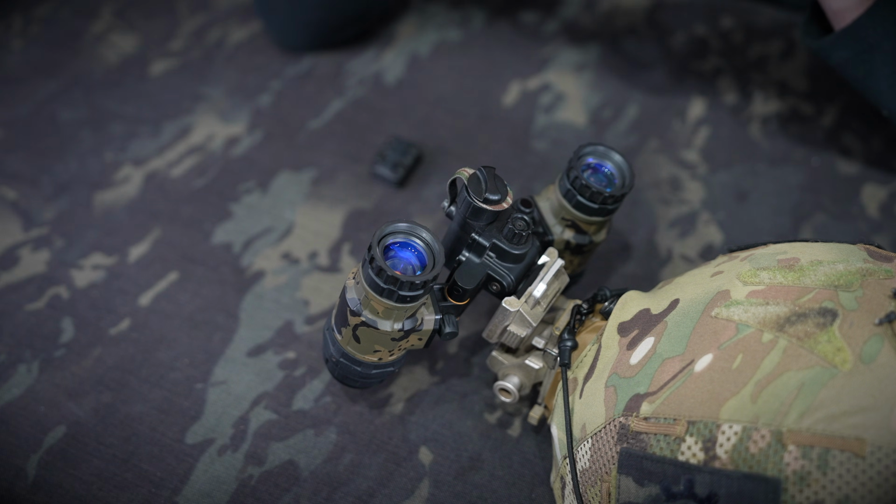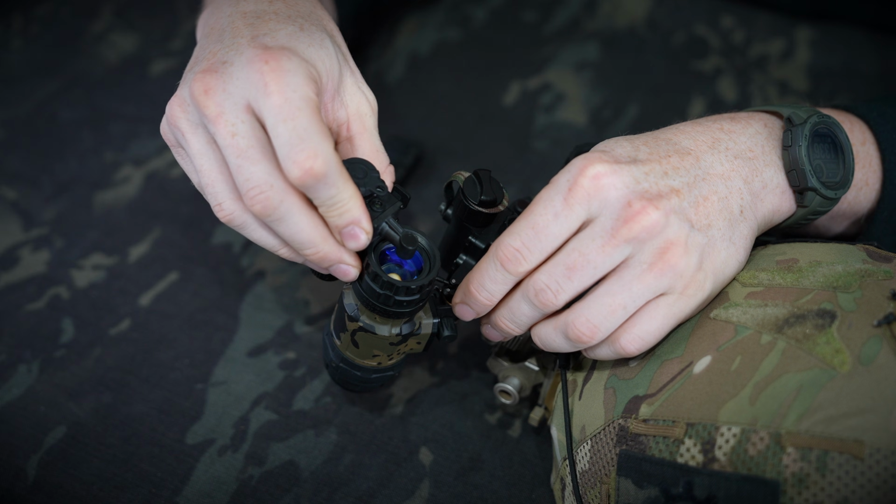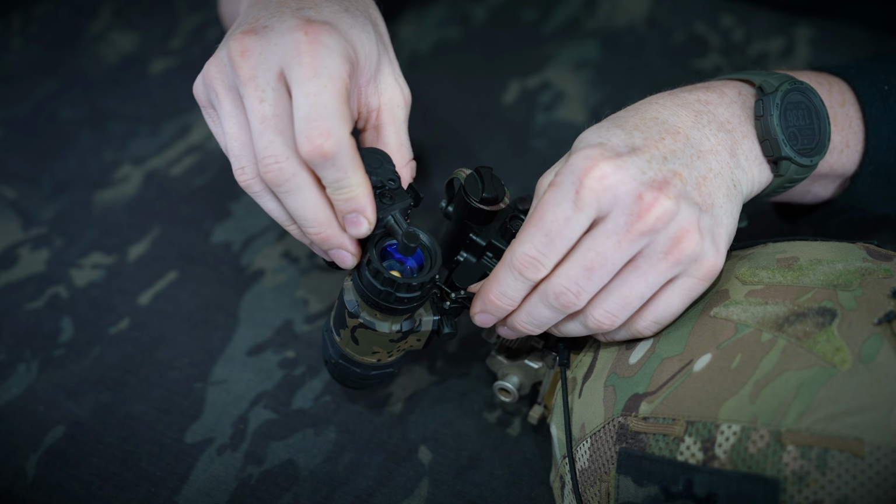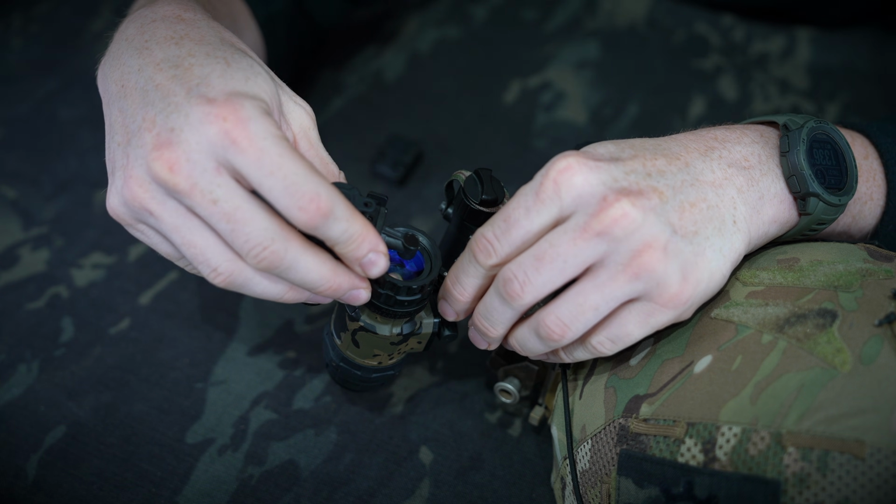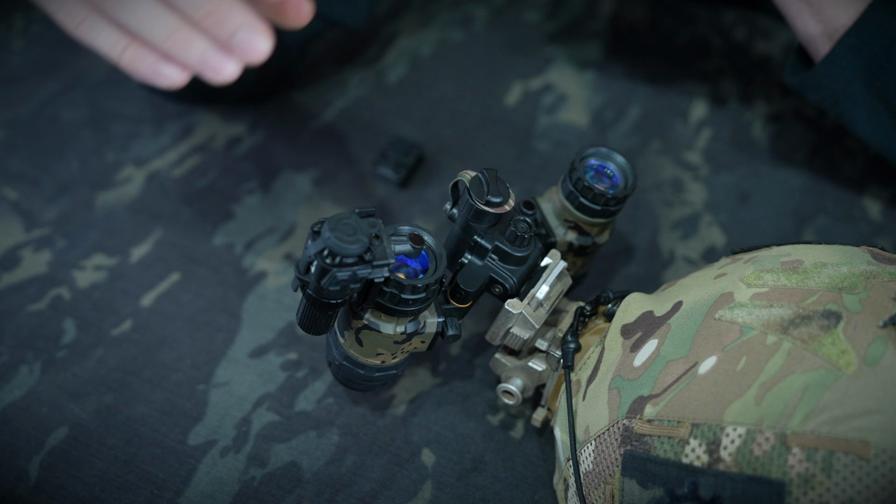To install this device, I mean, it's pretty standard. This is more or less the same system that most of these devices have used over the last few years. It's just a clamp with an adjustable tension on the lever here. So you drop that in on your device so that it's upright, and then close the clamp all the way. That way it's going to actually be projecting the HUD correctly at the top. You want it lined up kind of north-south